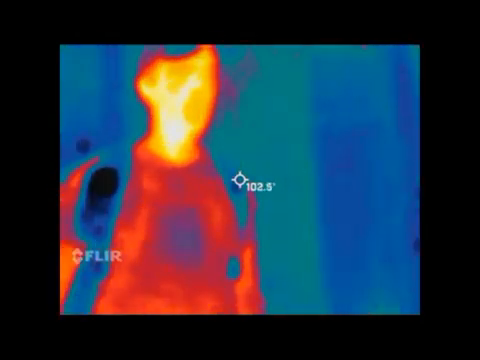So far, how are you doing with the weights? I'm good. Are you right-handed or left-handed? I'm right-handed. Okay, so I kind of adjusted the camera to hold it that way. Yeah, that's right. And it'll go up and down too. So if you want to move it this way, okay.